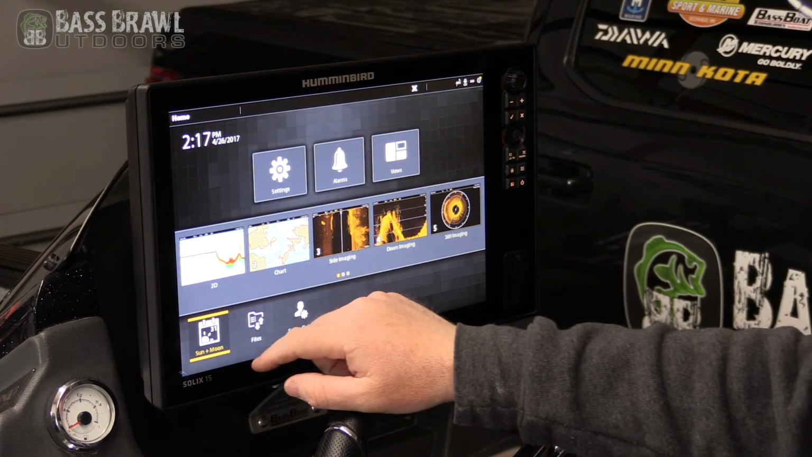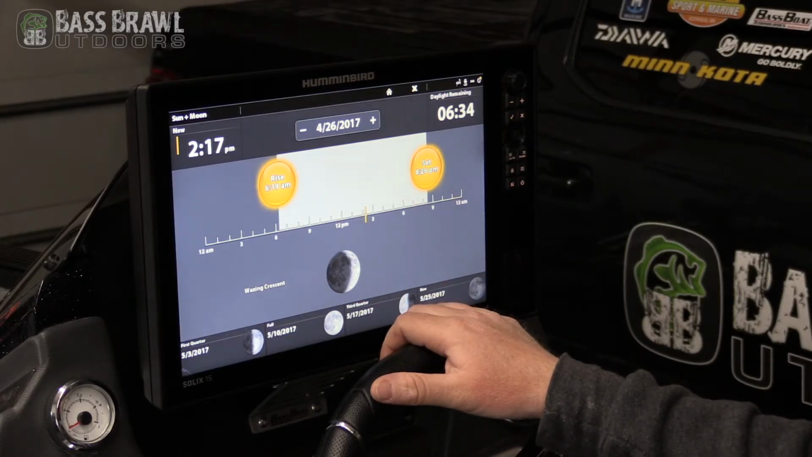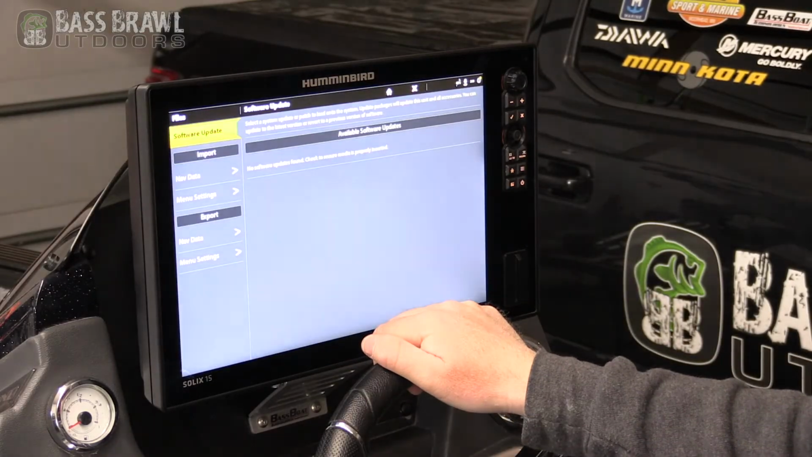The next one over is your sun and moon chart. Pretty basic info. It's got the sunrise, sunset, which stage the moon's at. It also gives you the dates of the full moon, the quarter moons, the new moon for that month. The next one is files.